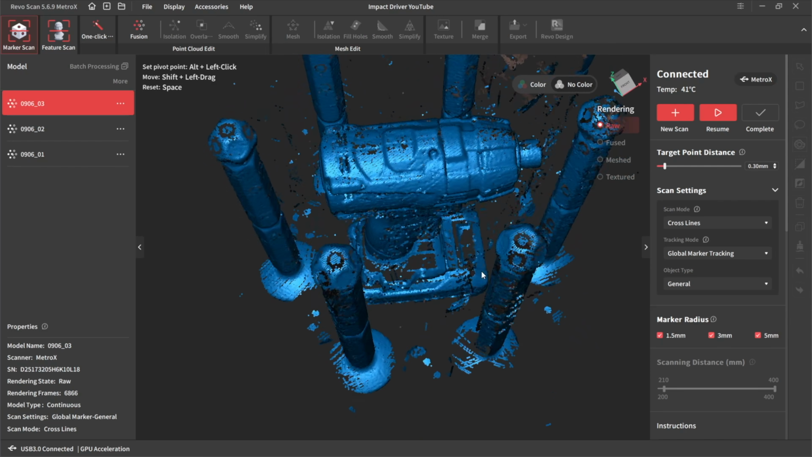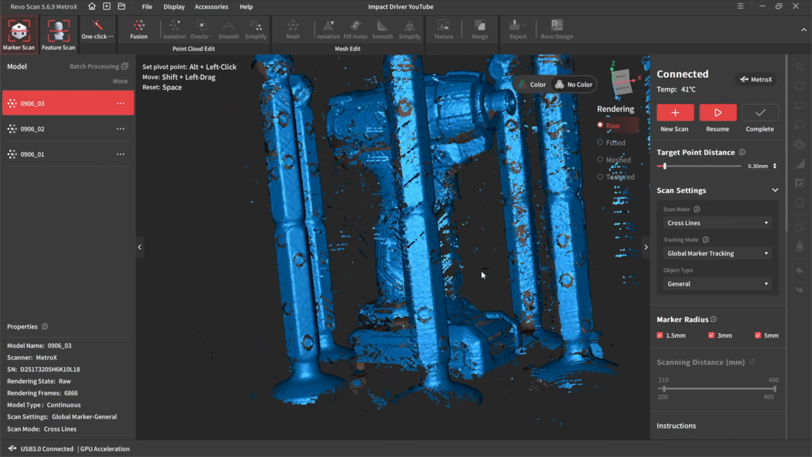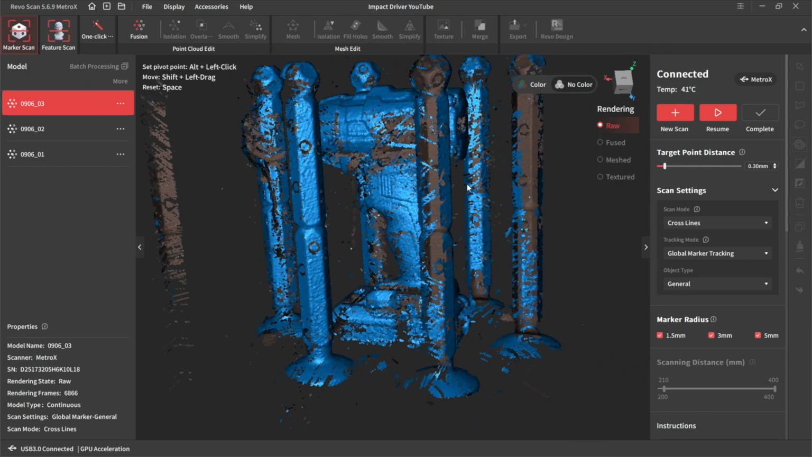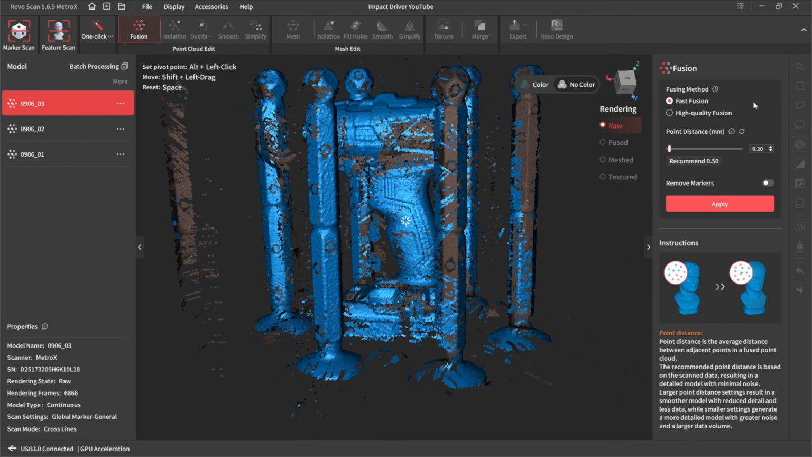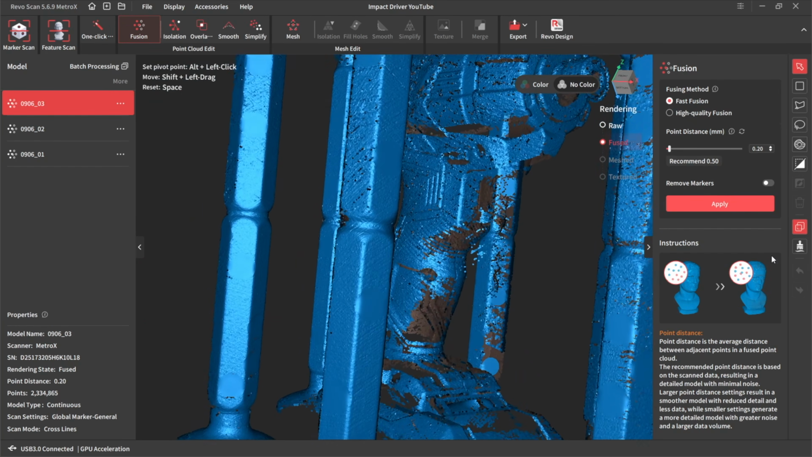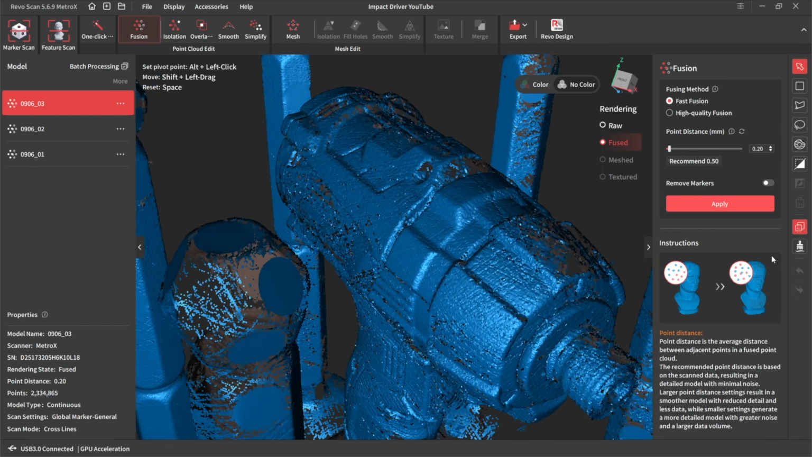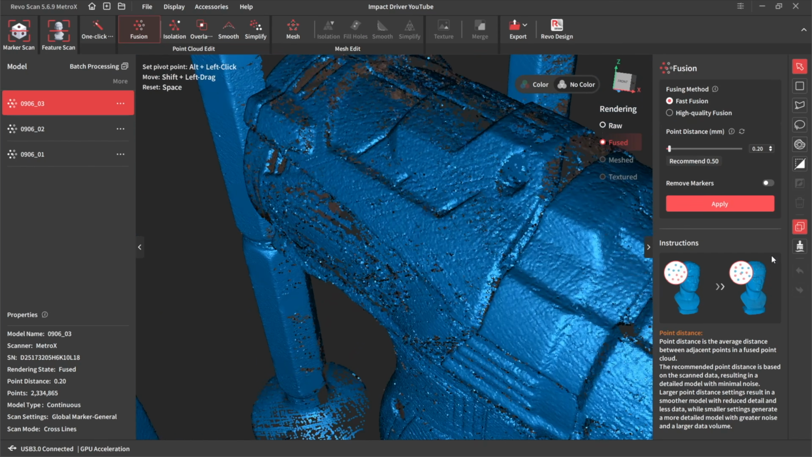But let's have a look at the rest of the scan. Let's just ignore that little bit of overlap. And let's just finish this scan off and let's have a look what it's like. Let's fuse it. Let's do a fast scan at 0.2. And as you can see, it's an awful scan. There's just no detail in there.